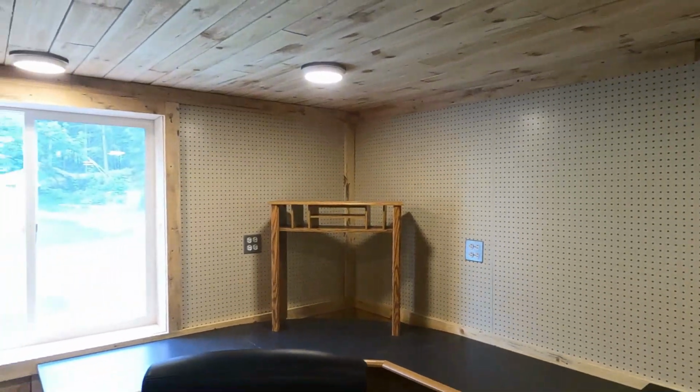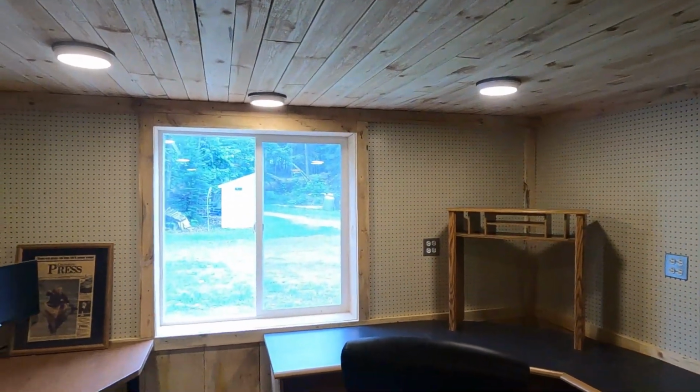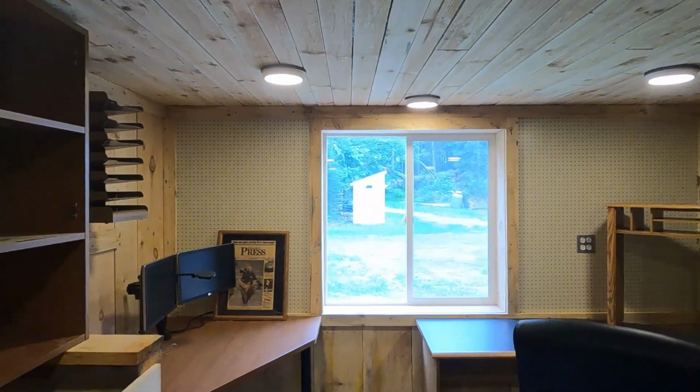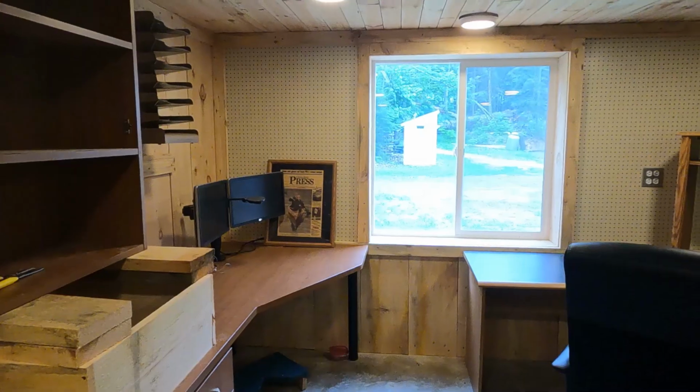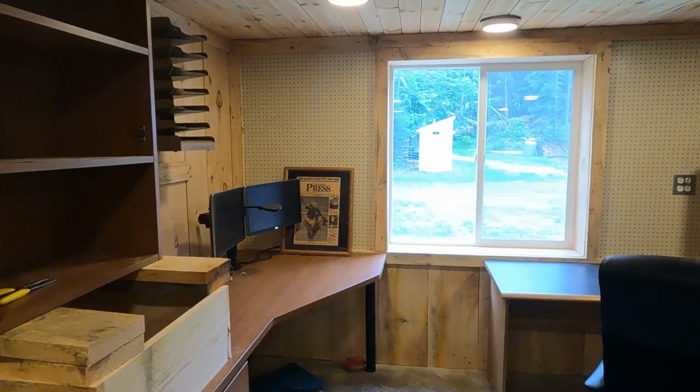And it looks really good. I think this turned out fantastic. She'll be real happy working in here. She can sit right there at her desk and look out the window. I think it just turned out great.